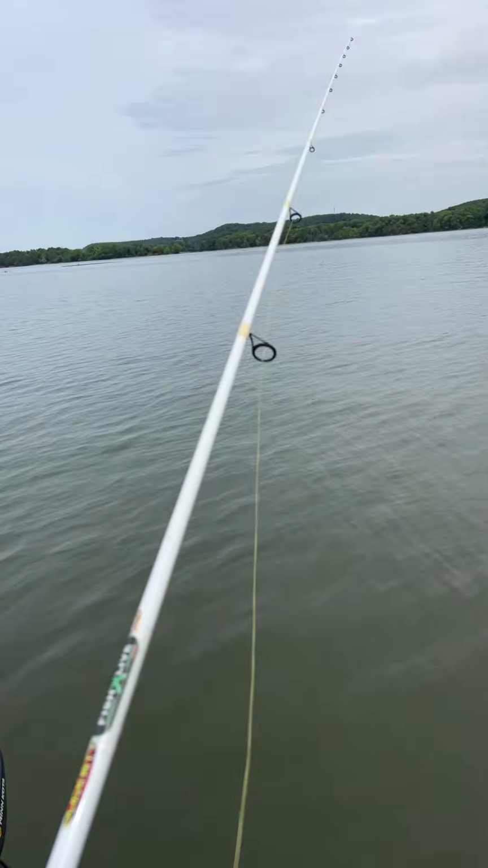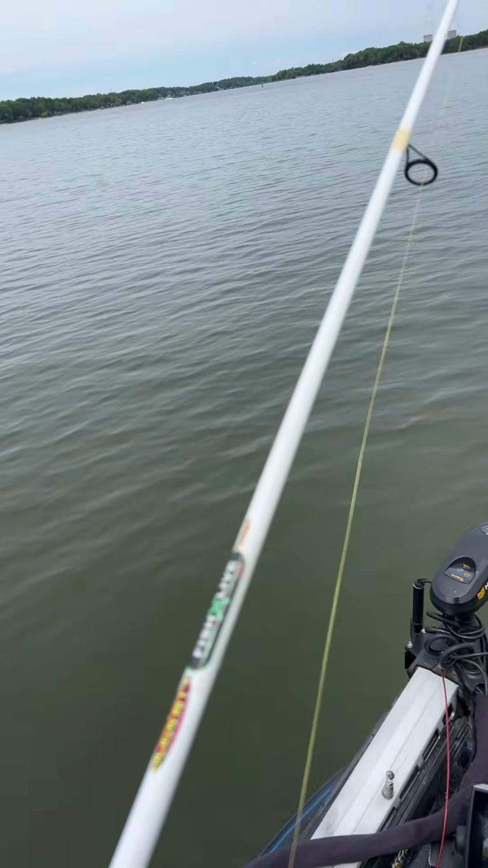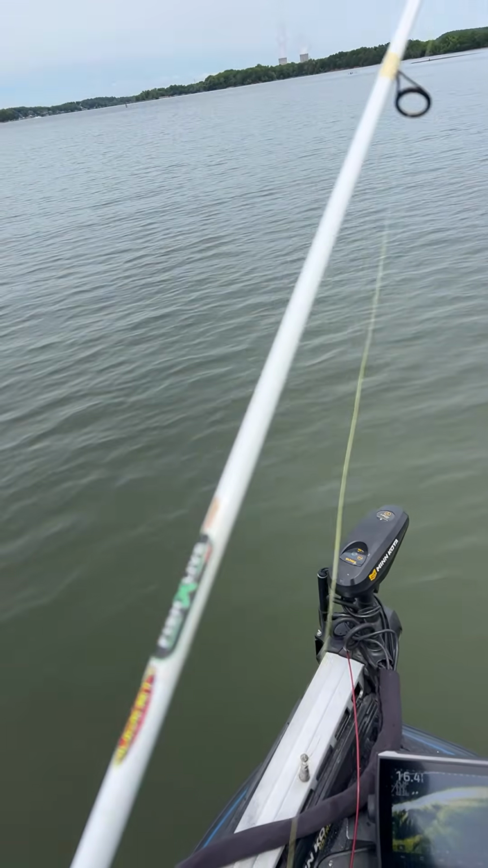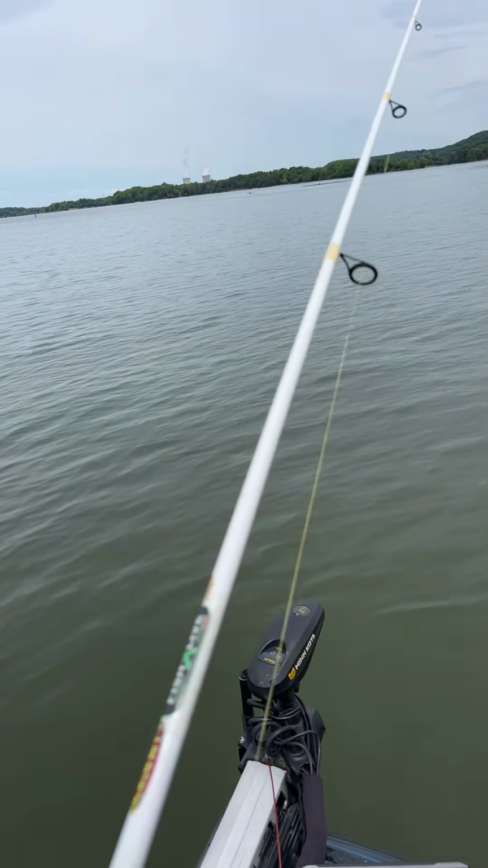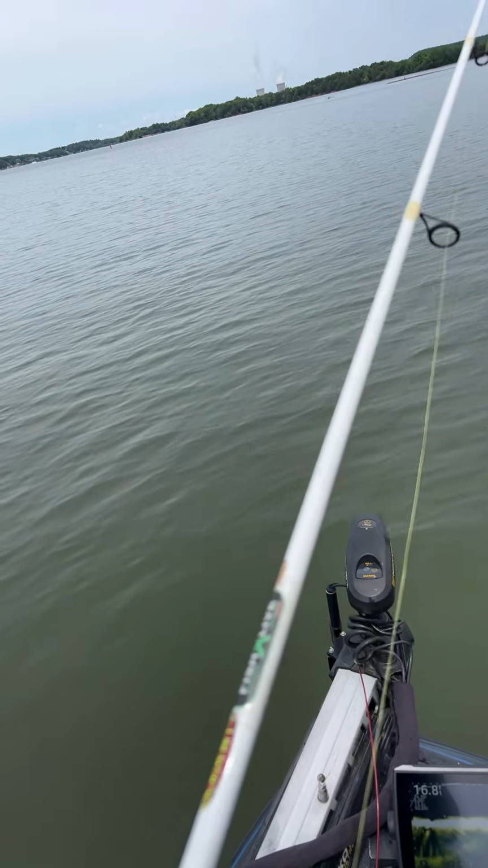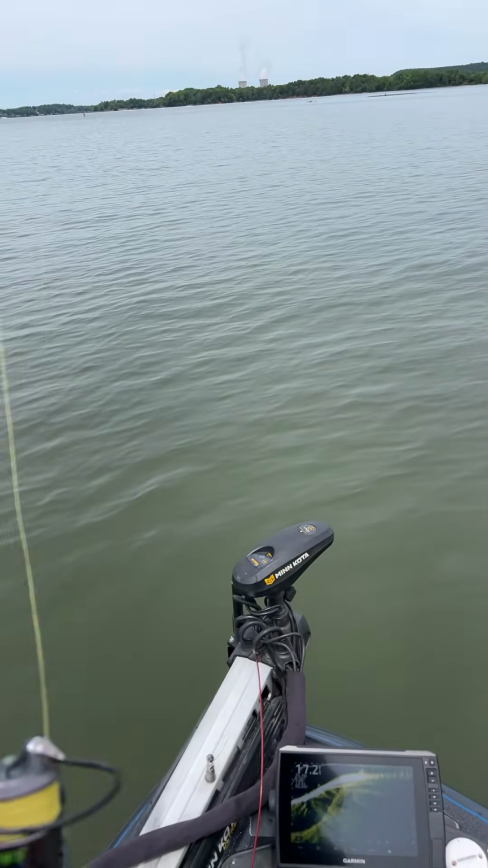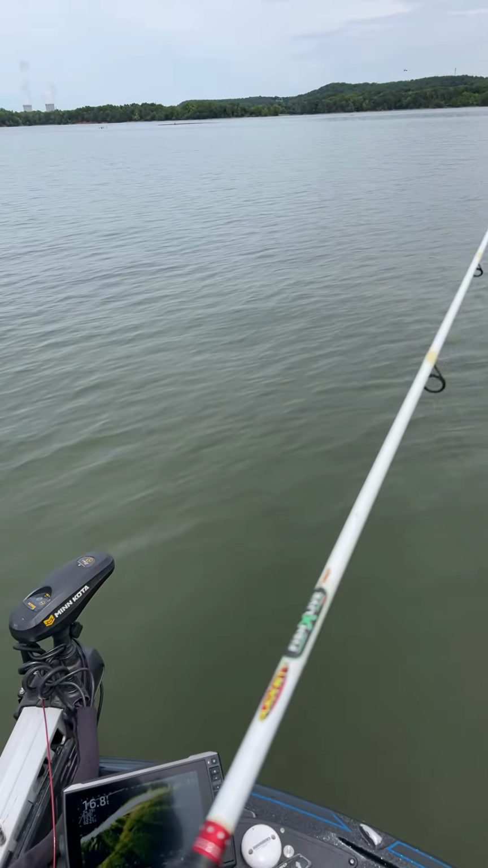All right, so we got 10 more minutes on the shot clock. Then we're gonna move from here, guys. And then I'm gonna spend the rest of the time just trying something different. Man, we don't have any wind though. Man, I needed the wind. But I think we're supposed to have some wind tomorrow, so the wind should be my friend for tomorrow.